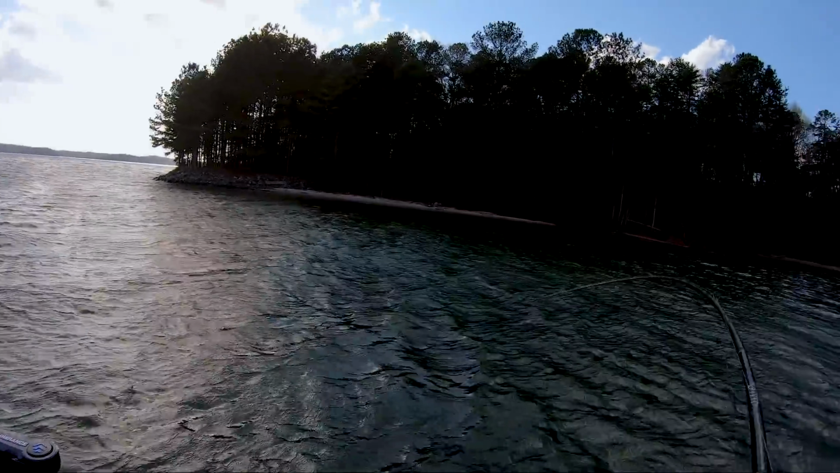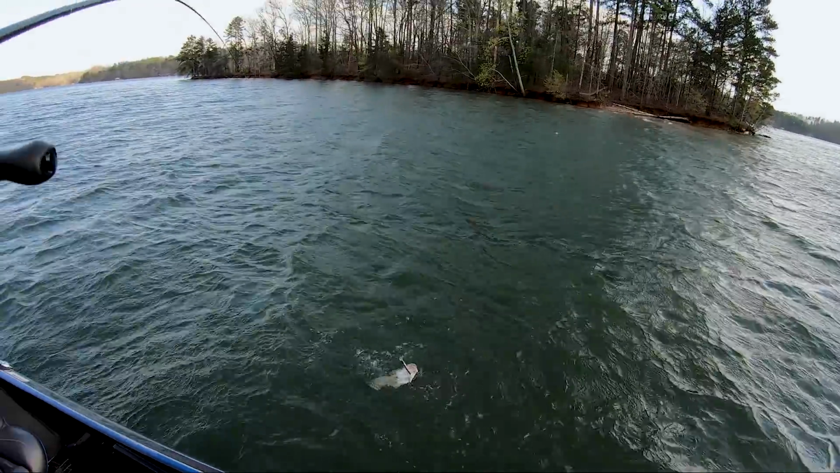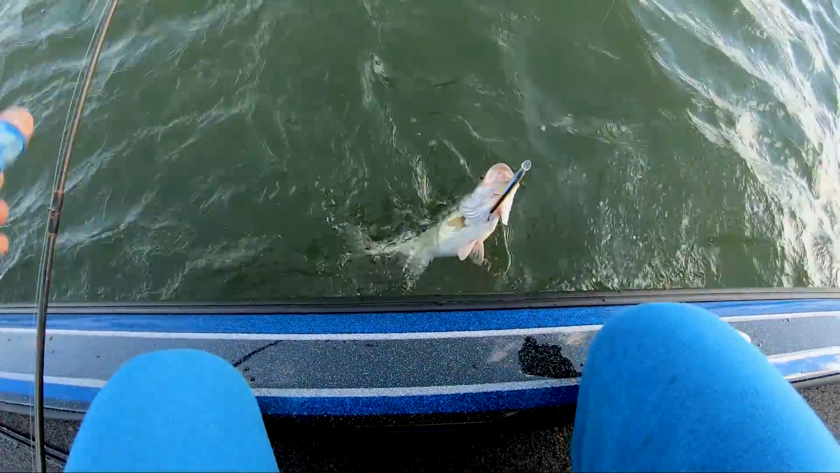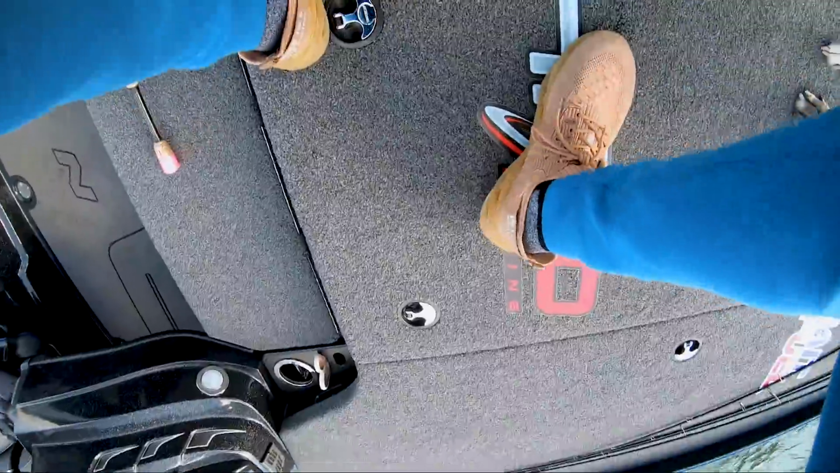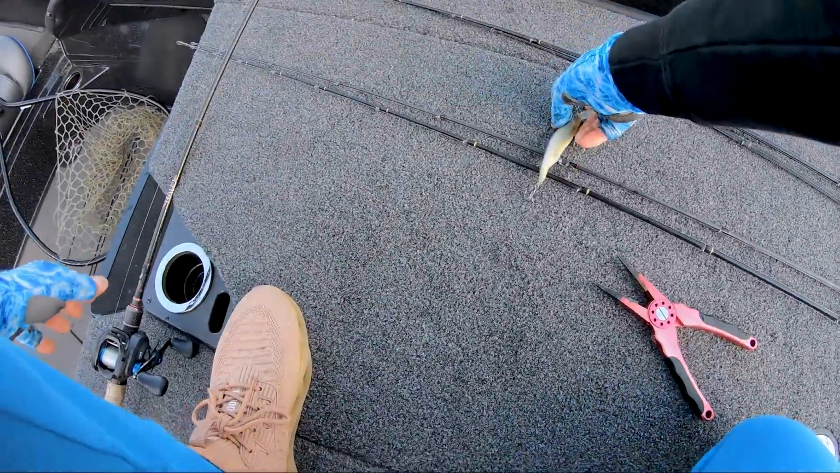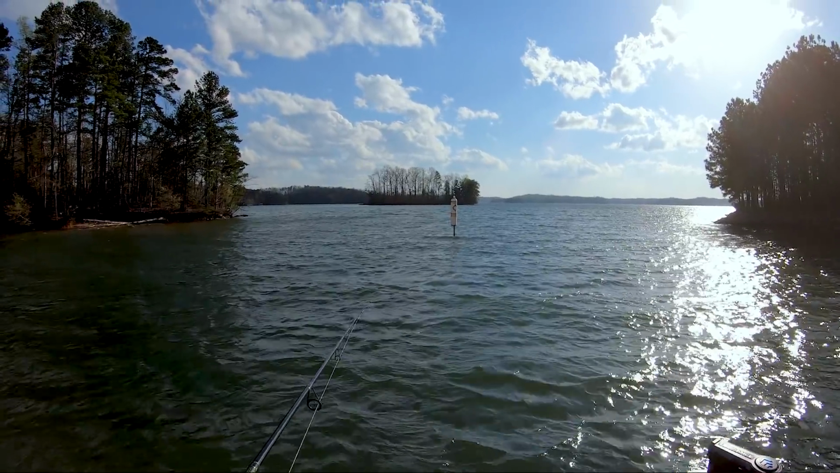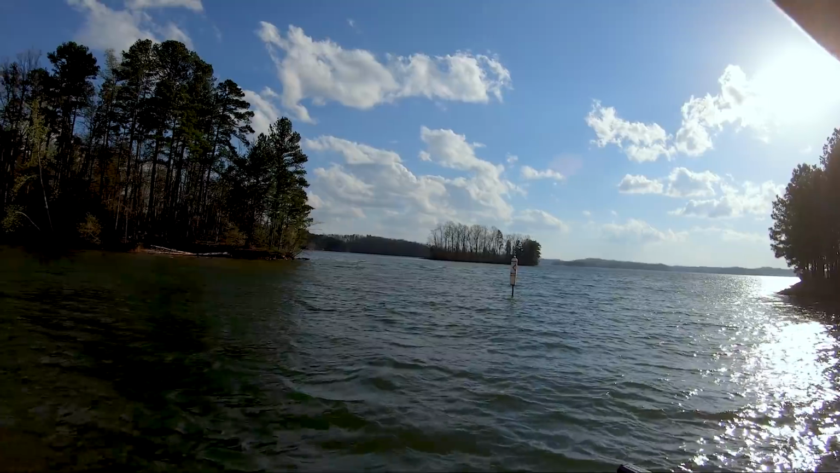There she is. That's a little better one. Dude followed it all the way to the boat. Look how fat that thing is. Barely got it too. It's a 3-pounder, boys. I like jerkbait fishing when they're eating it like that. TZ strikes again. That's a good one.